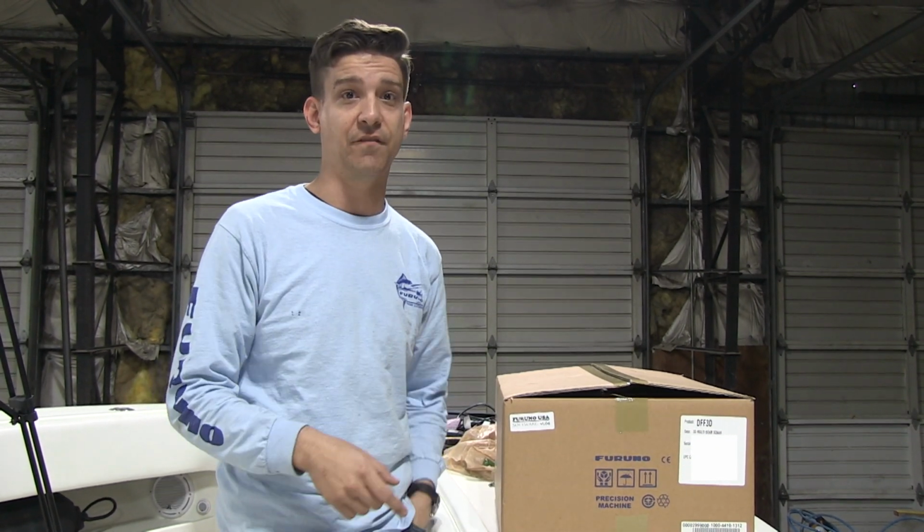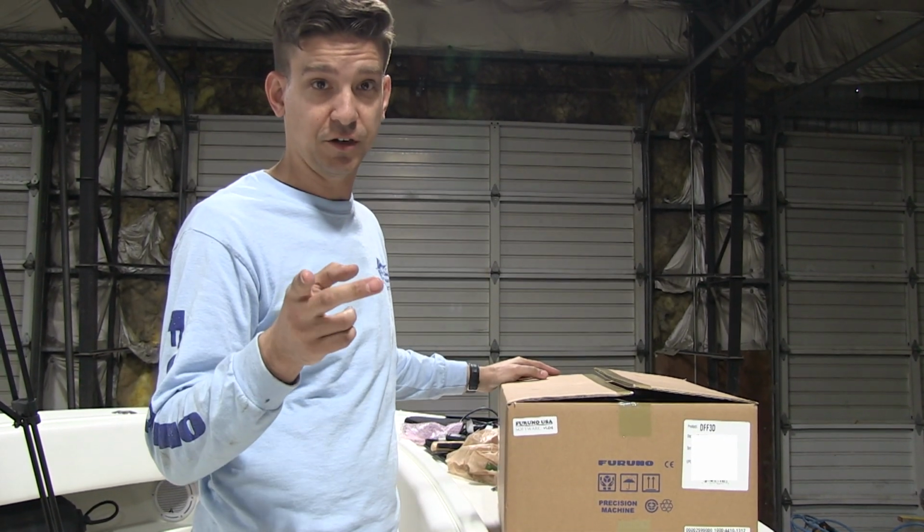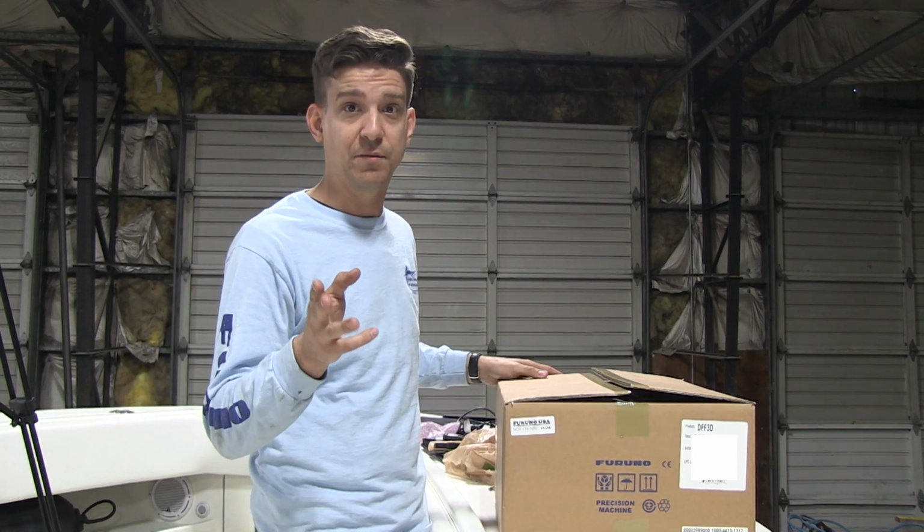While I'm unpacking the DFF3D for installation, let's go to Tim Moore and Captain Jack down on the Florida Keys and see how they're using the DFF3D to find fish, structure, and wrecks in 500 feet and more depths.